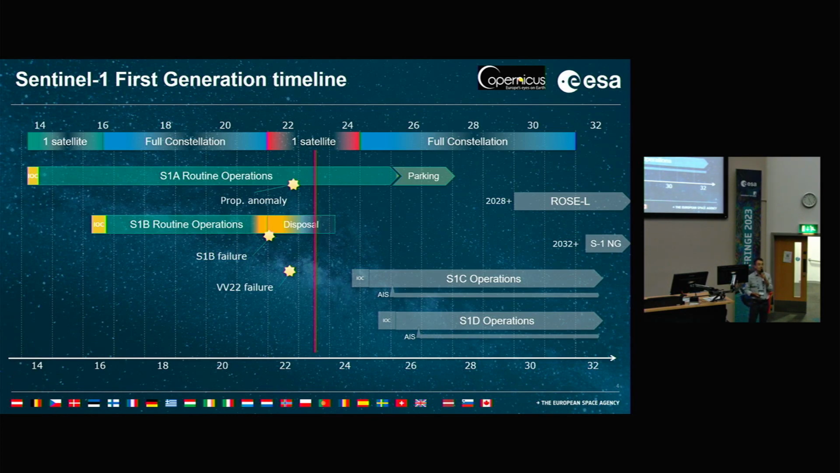Sentinel-1 was running nominally, performing nominally over the last years up to October last year, where we had a major failure on the propulsion system that forces us to switch to the redundant side, putting even more pressure into the system. All in all, it makes it the ESA and the European Commission top priority to launch Sentinel-1C as soon as possible.